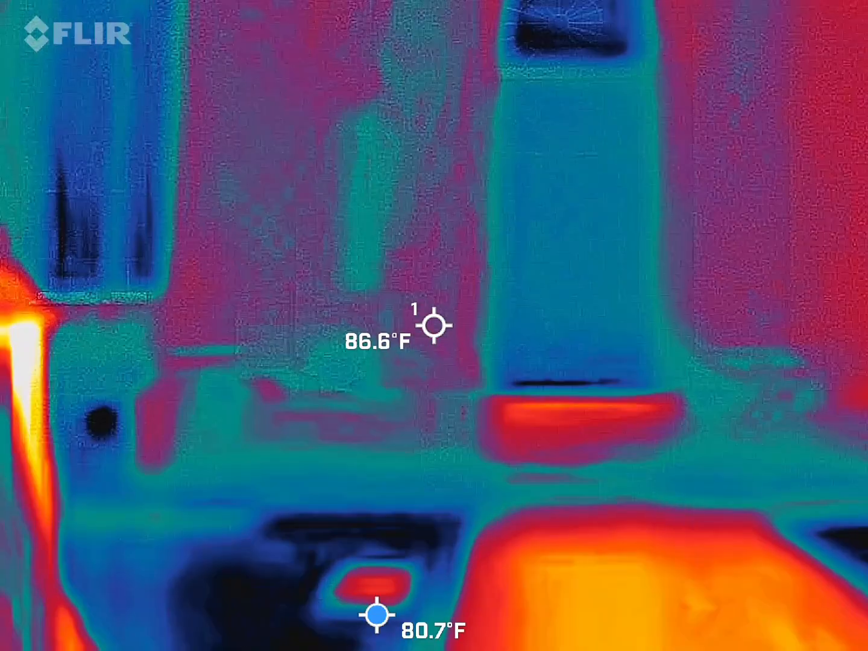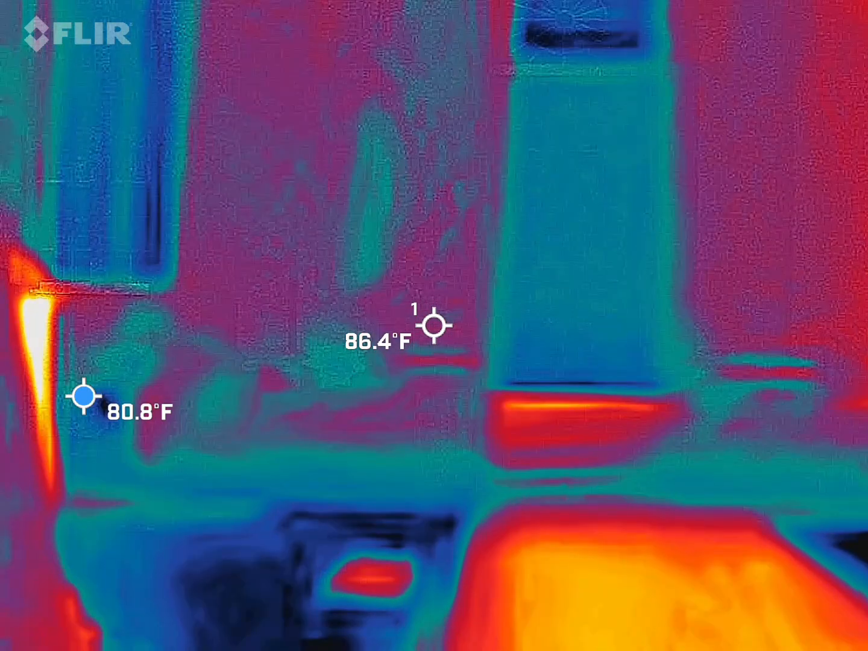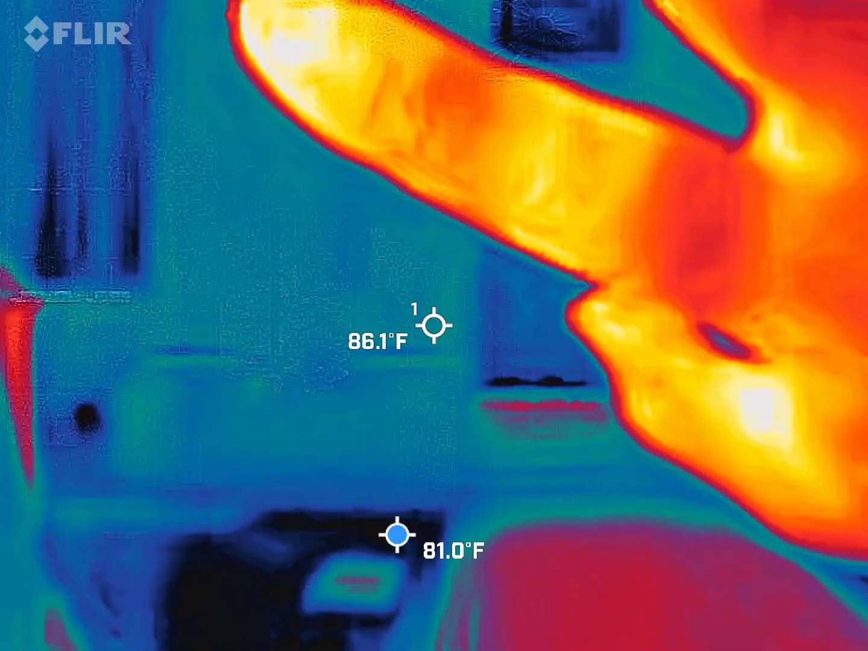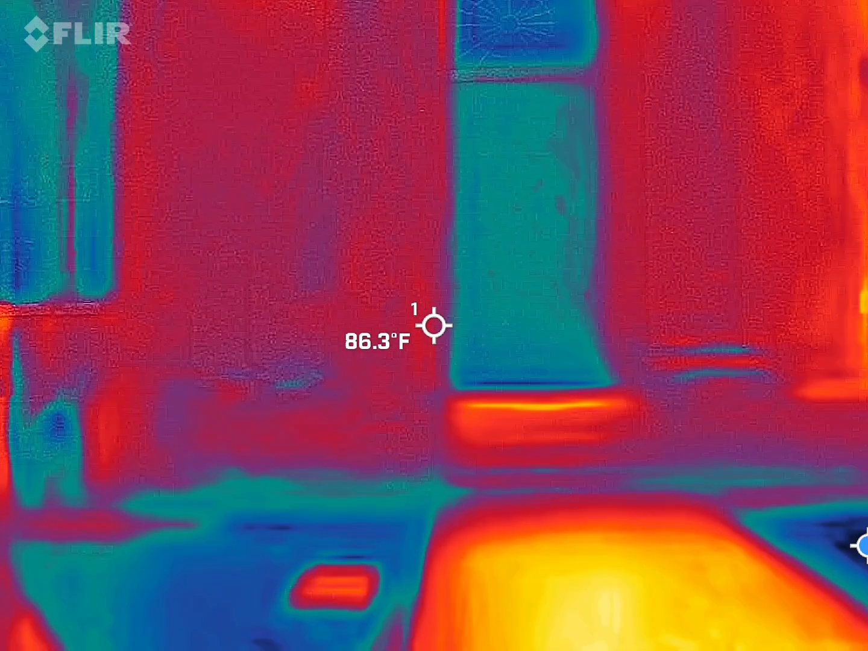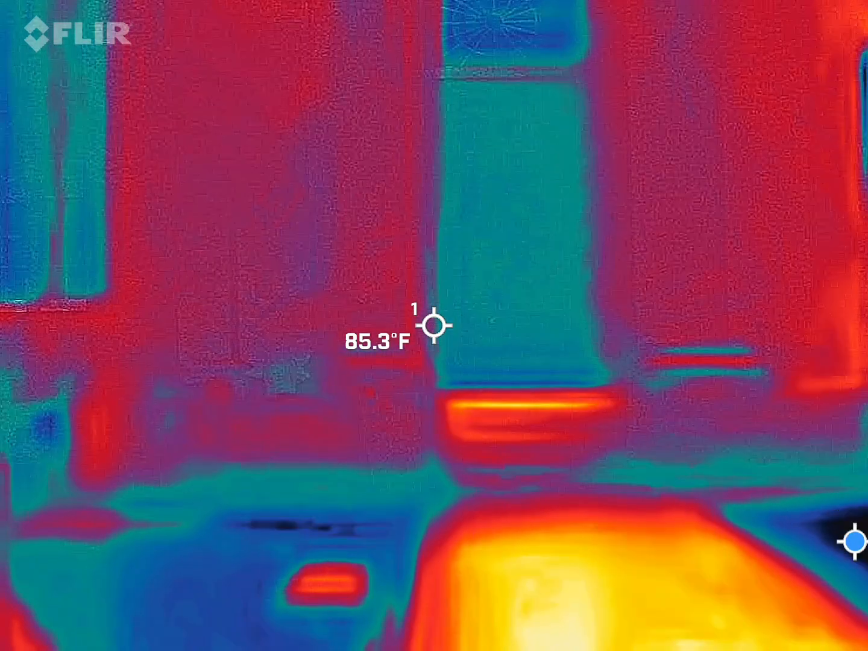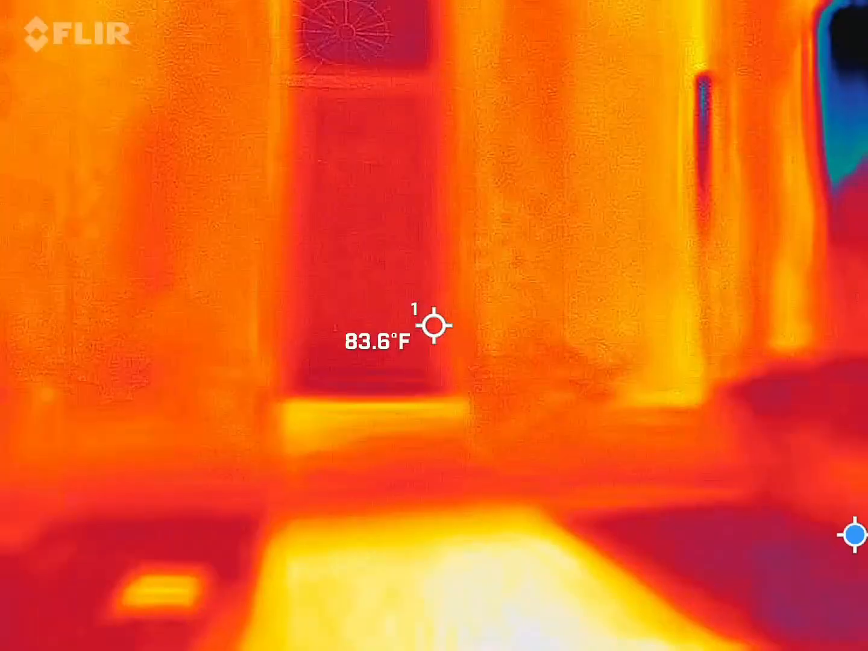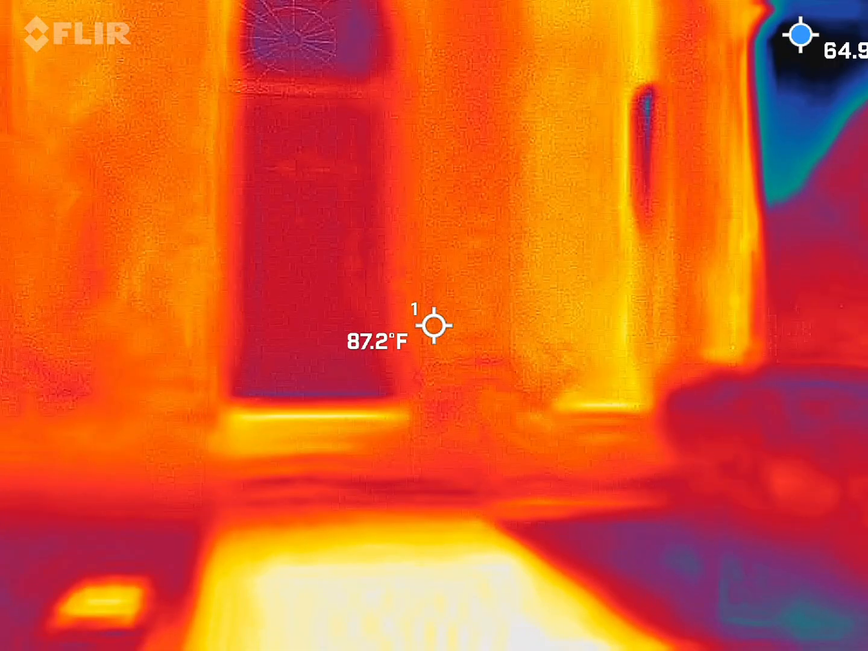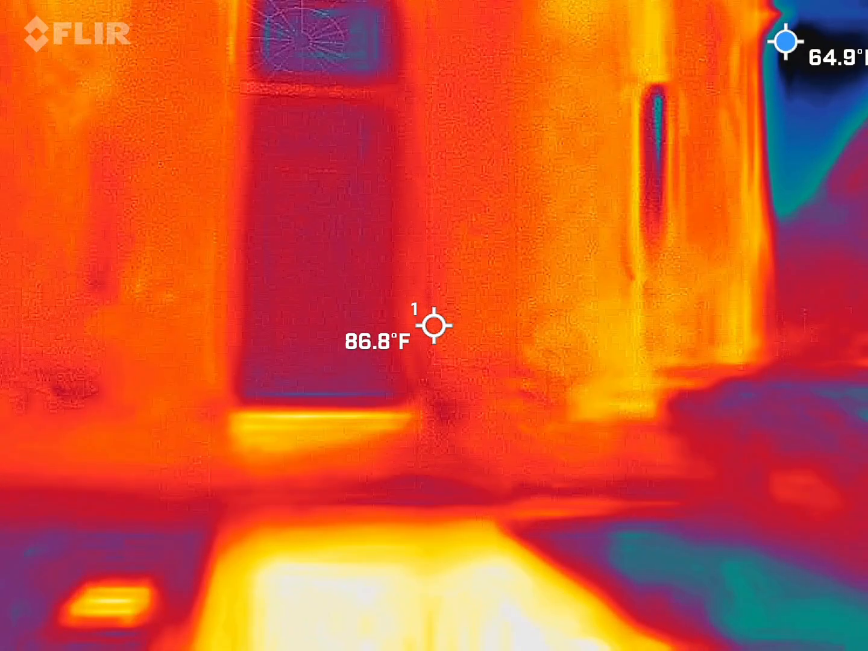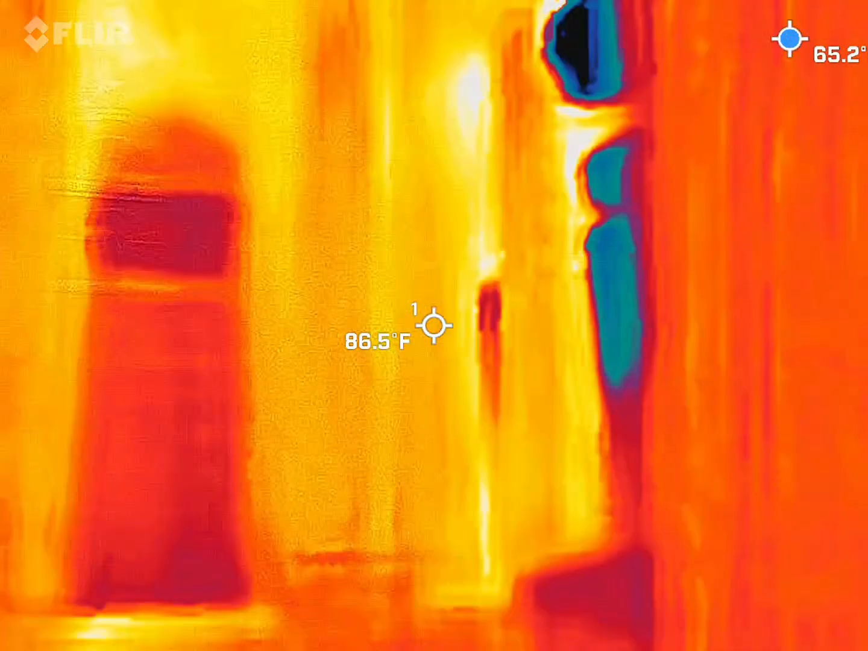I'm hot, my hand's hot. Where is it? It's just my hand. See it? Yeah, but it's coming from under the door. It's just hotter than the grass. The asphalt or the concrete will soak up the heat. Happy? Yeah, I can't help it. It's satisfactory. Is that another one of those tours?